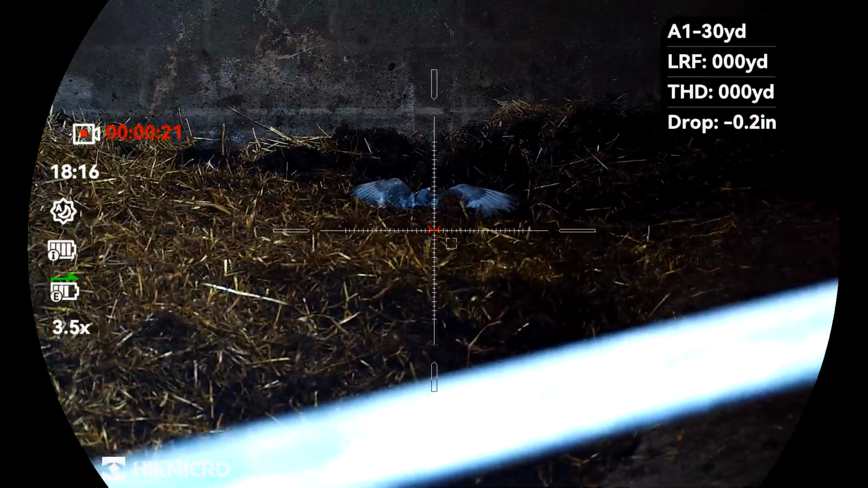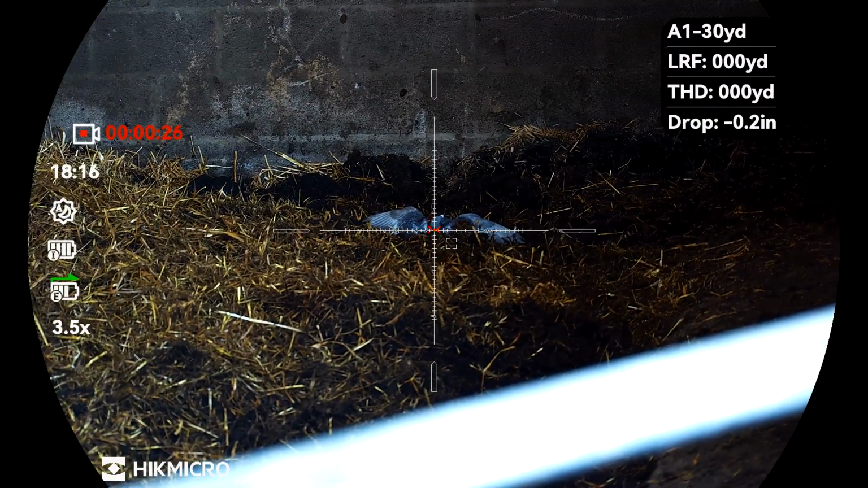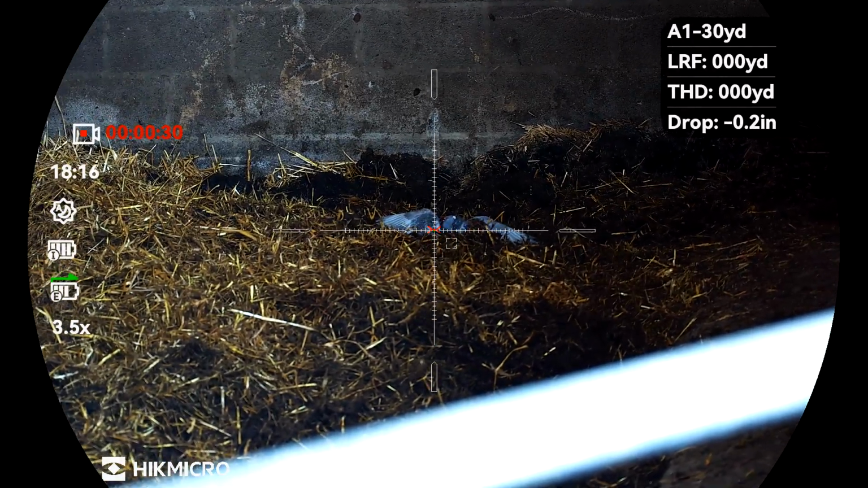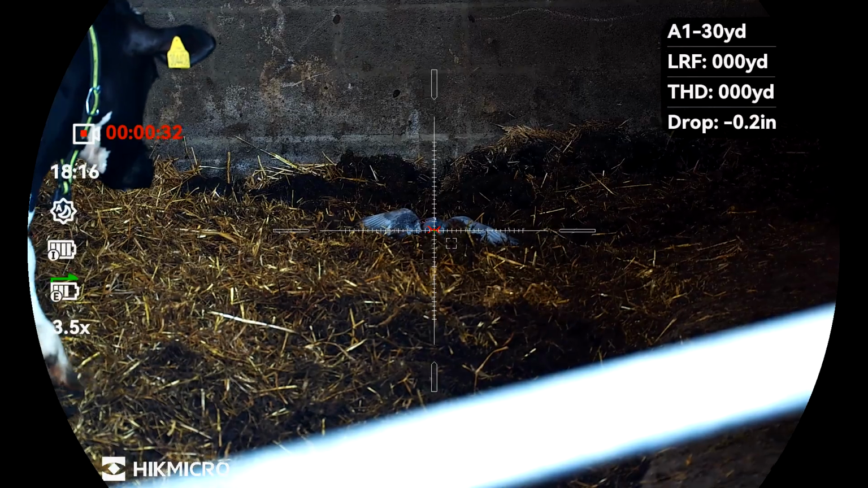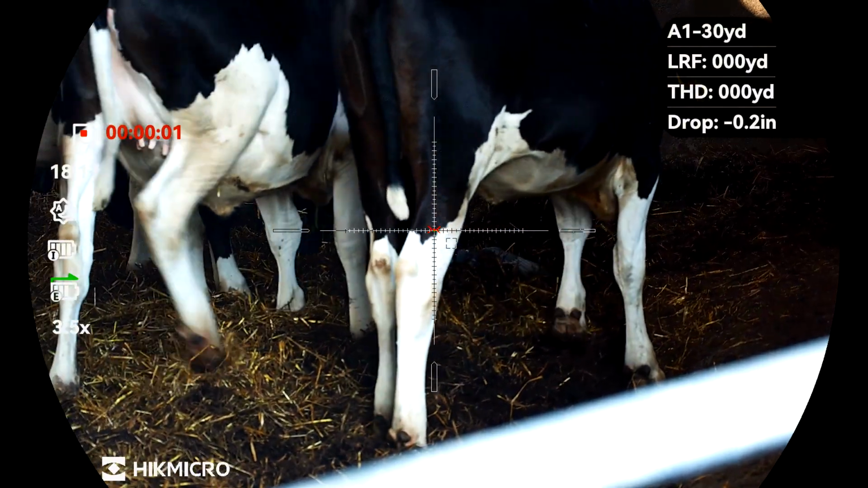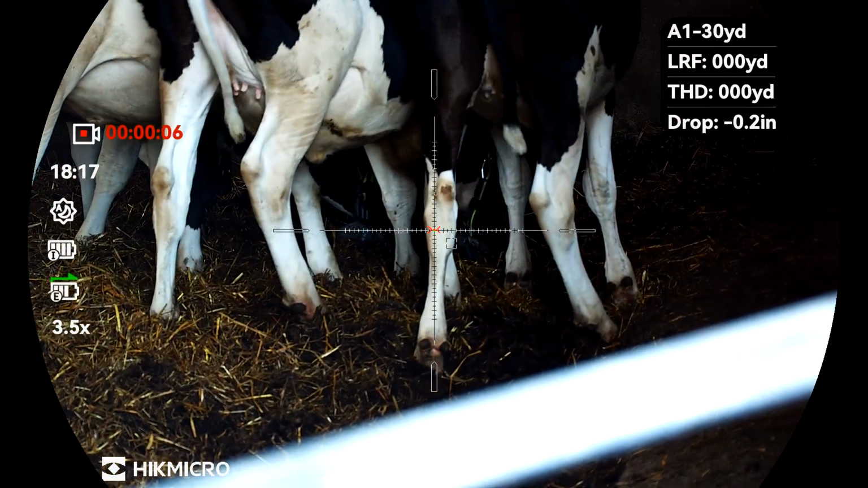Took a headshot and that's where it's landed. Going straight towards me. Unbelievable how far these can get sometimes when you've hit them. It's dead. Wonder if the cows are going to resuscitate it.